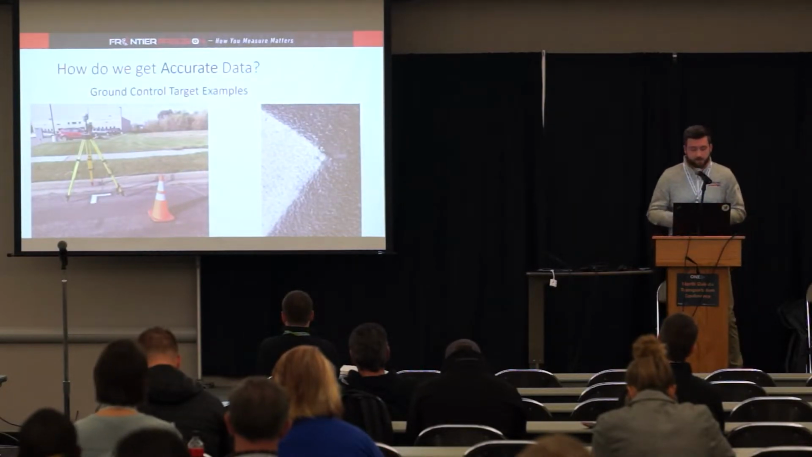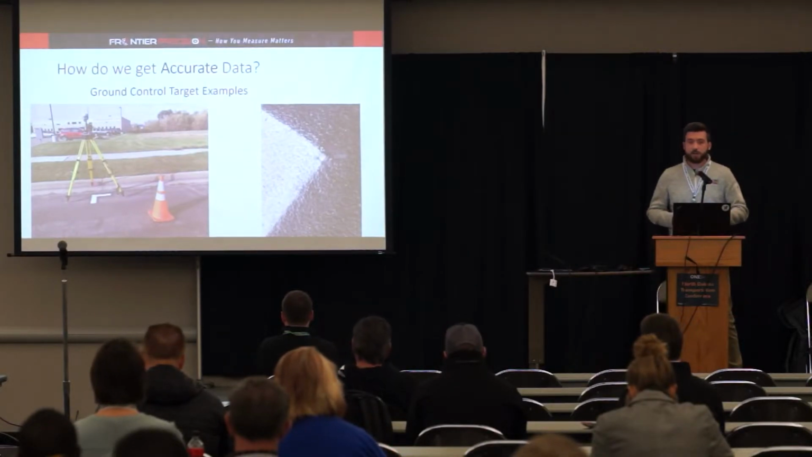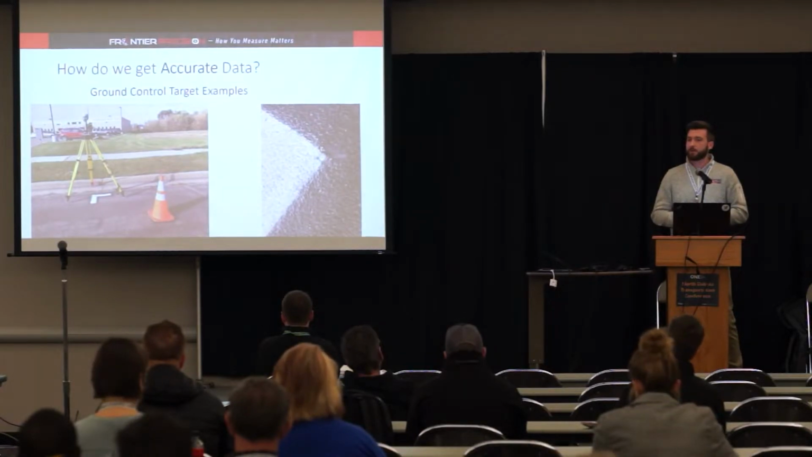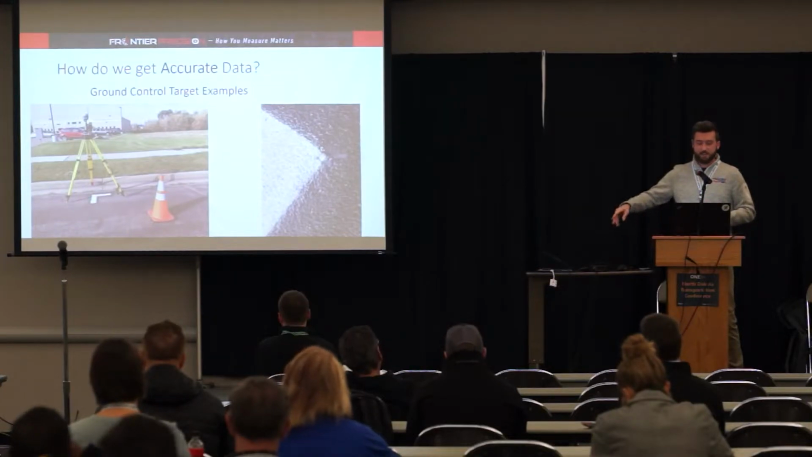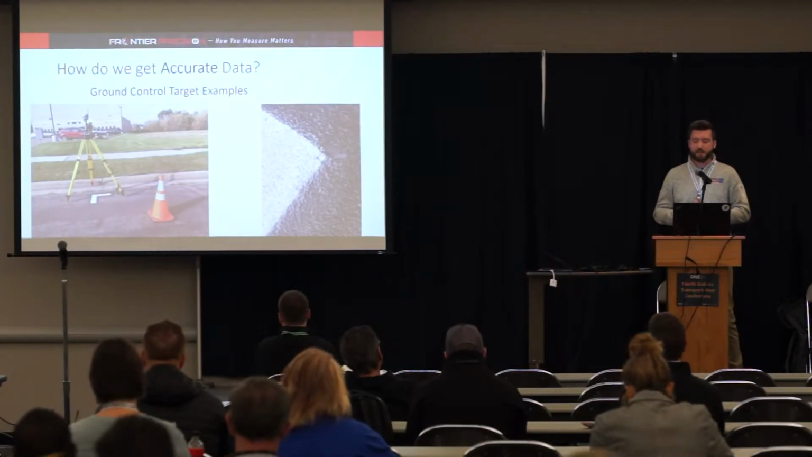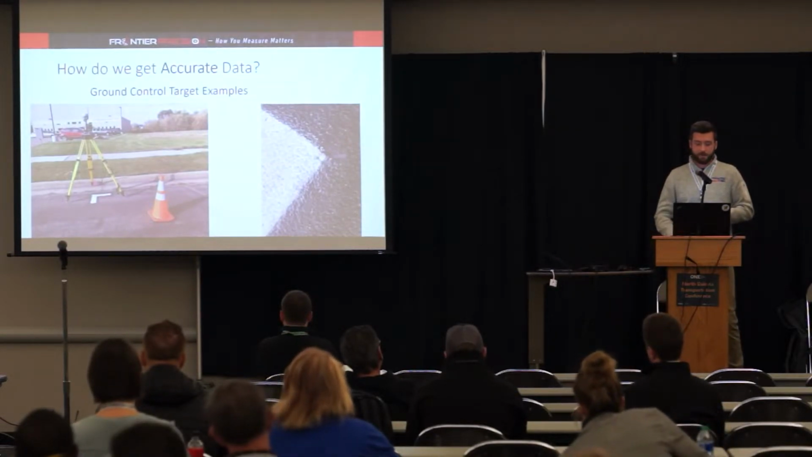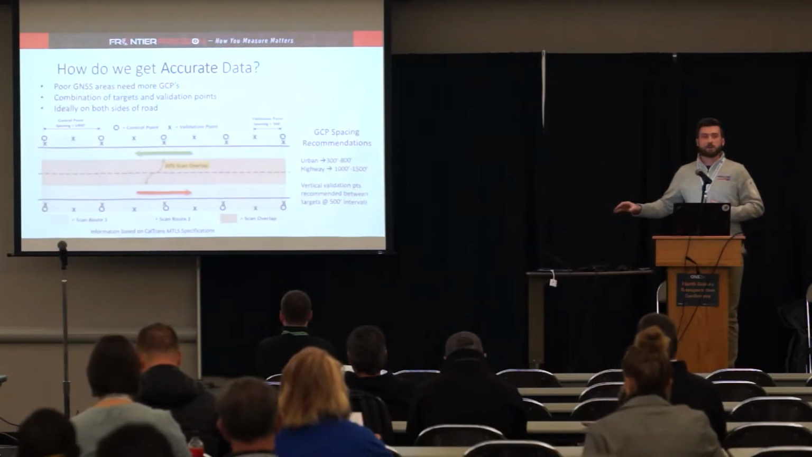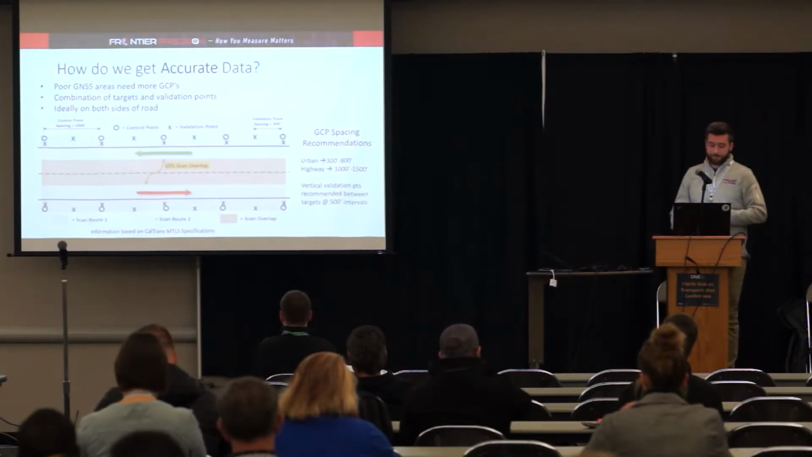Here's a quick example of a project that I worked on where we had these chevron shapes painted on the road surface. If you've ever driven down a highway or a road and you've seen these chevron-looking painted targets, those are for mobile LiDAR typically. As we drive down the roadway, we're collecting not only everything around us, but also specifically those targets. And those targets tell us where our control is at.